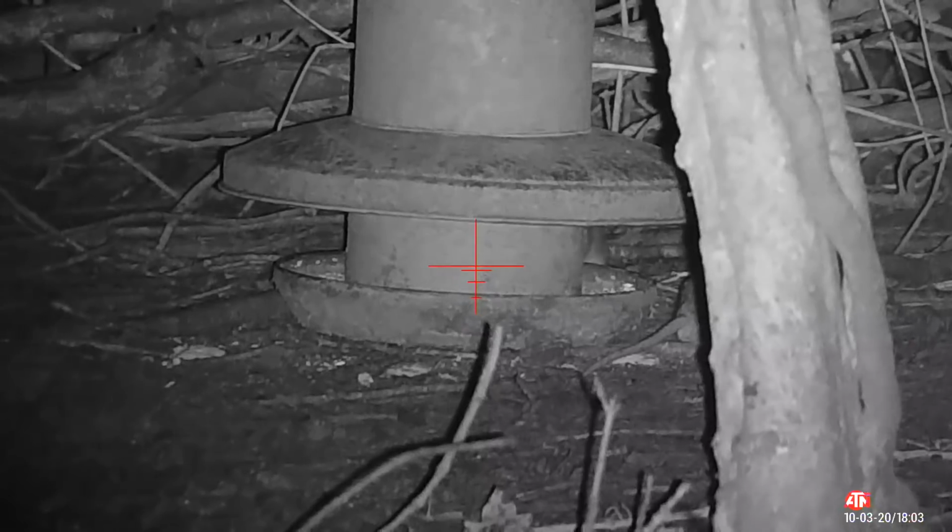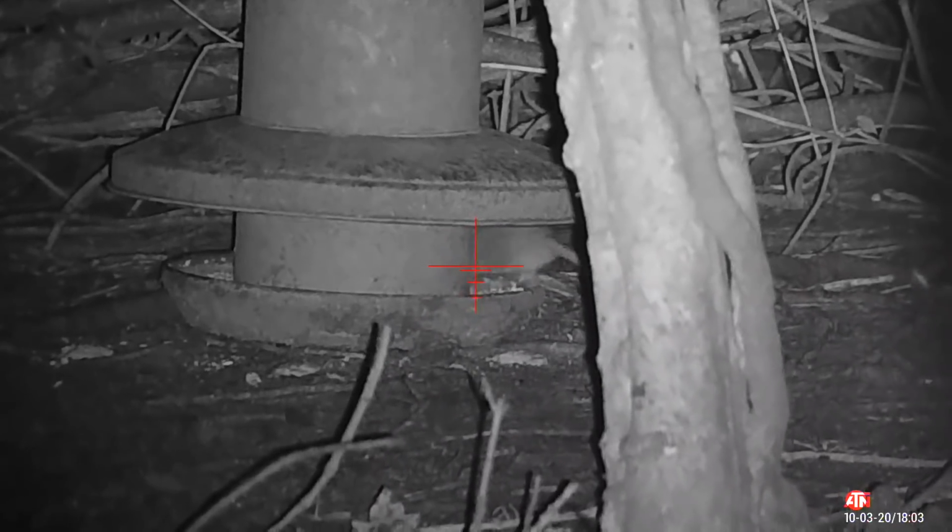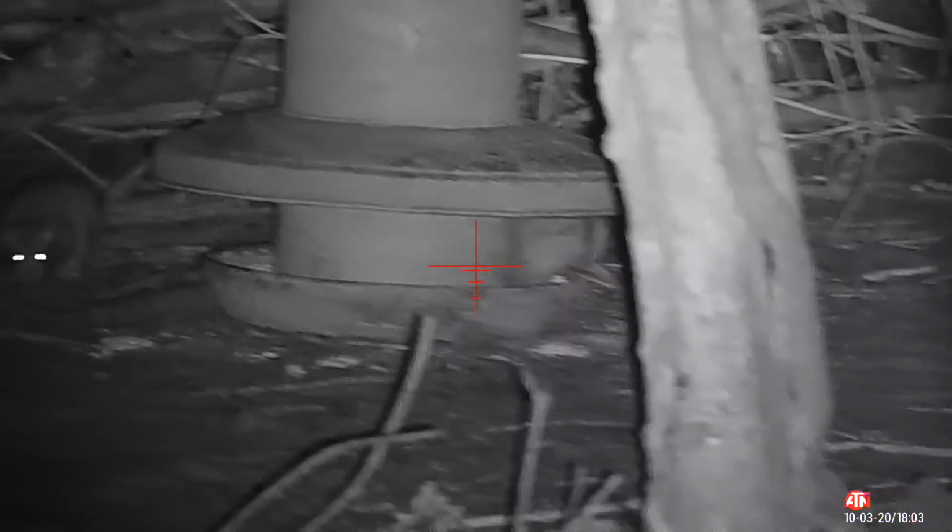We've switched to the night vision camera now. A few late crows are still coming in to roost and the rats are coming out to feed in the gloom.